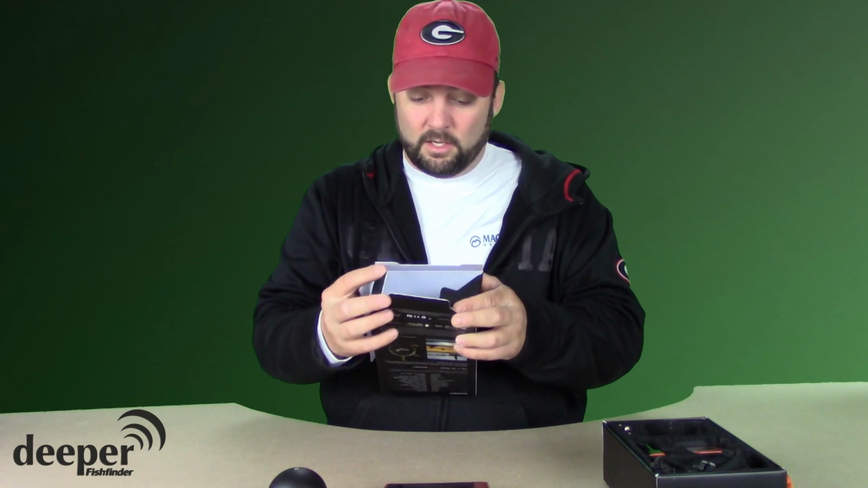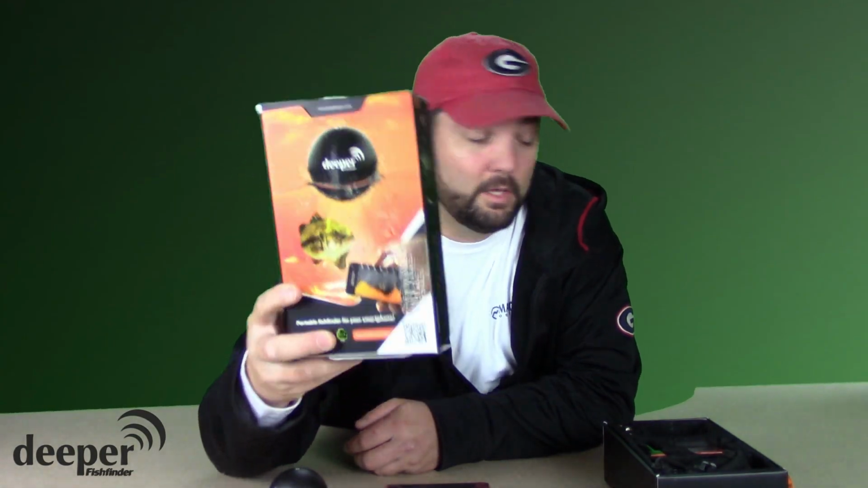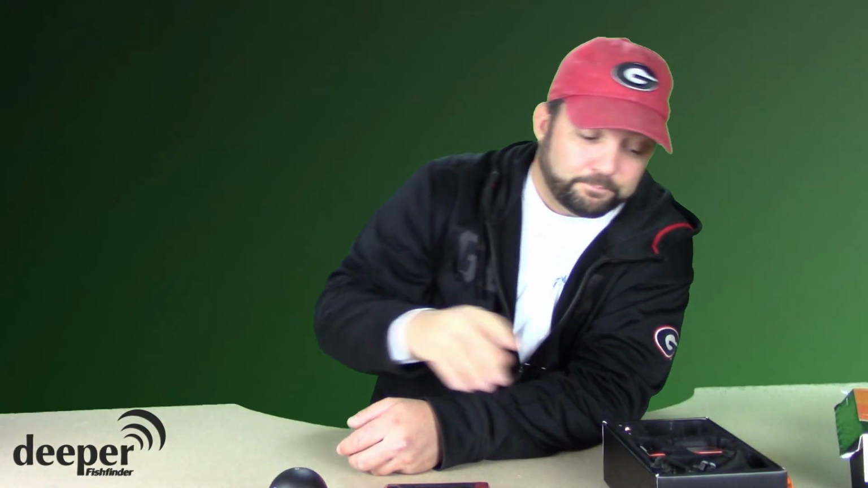So to jump into this review, first of all, what comes in the box? This is what the box looks like. Customs had fun with mine for some reason. They decided to attack it with a razor knife. But this is what the box looks like when you're looking for it in the stores. I've seen it in Cabela's. I haven't seen it anywhere else, but I haven't looked for it either.